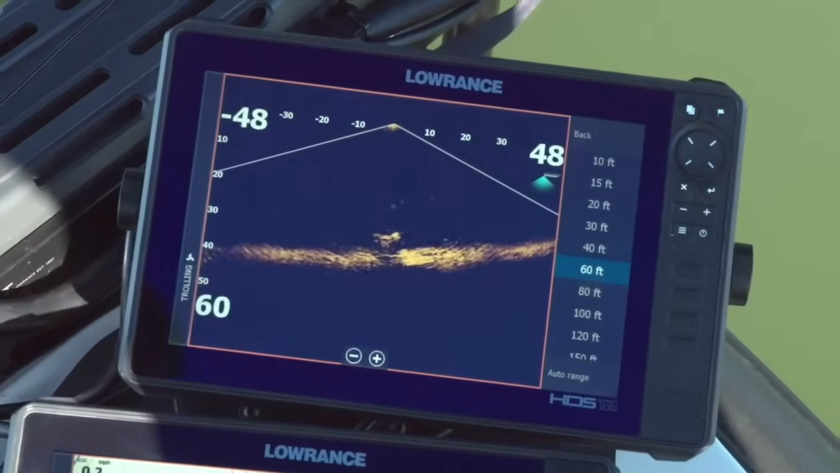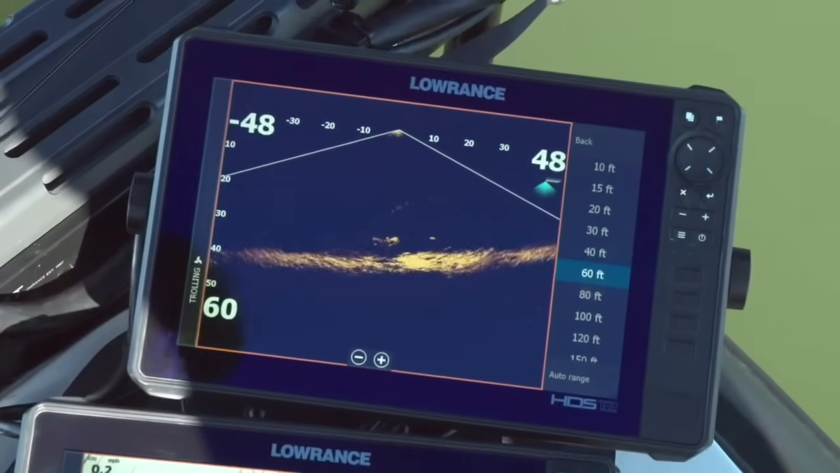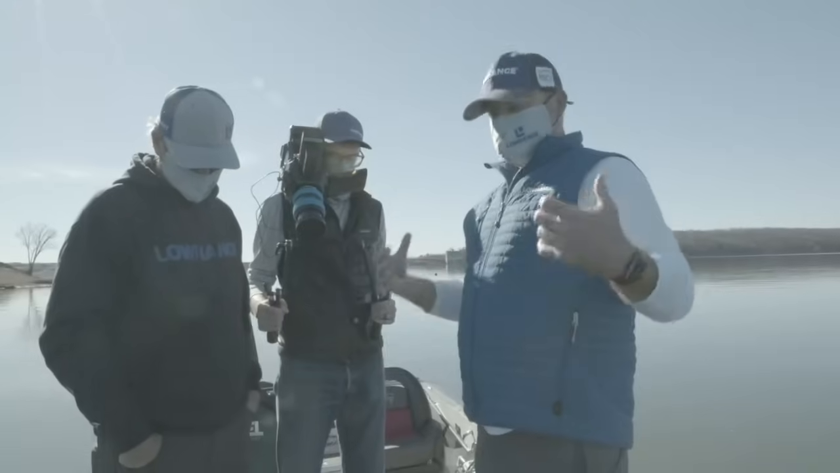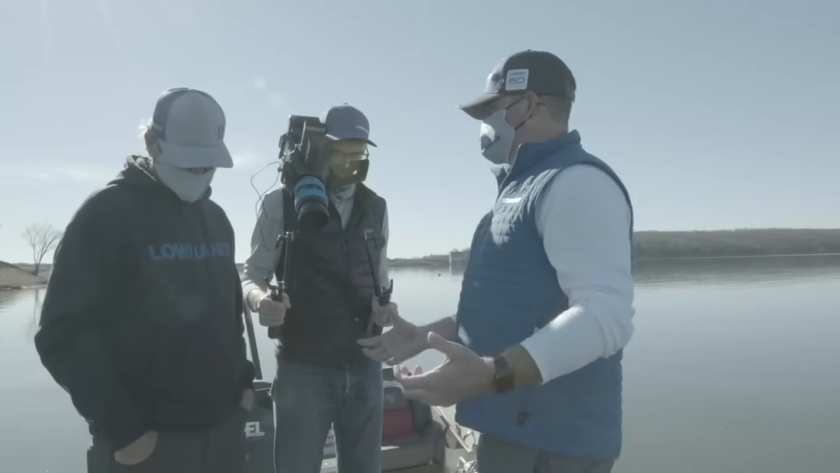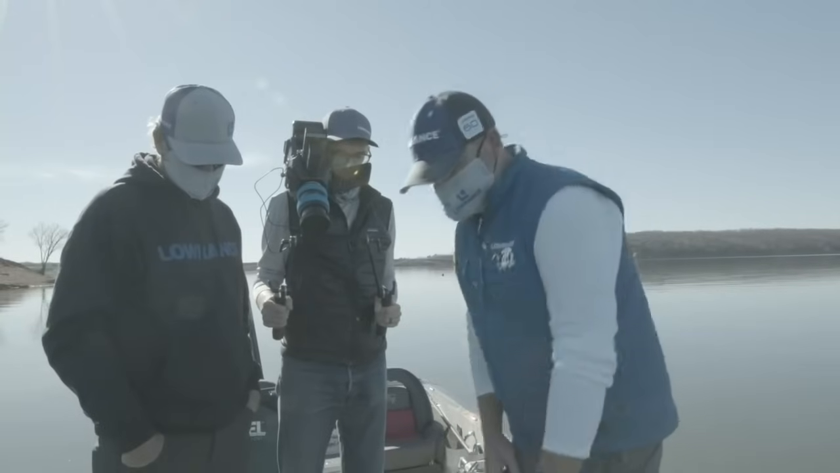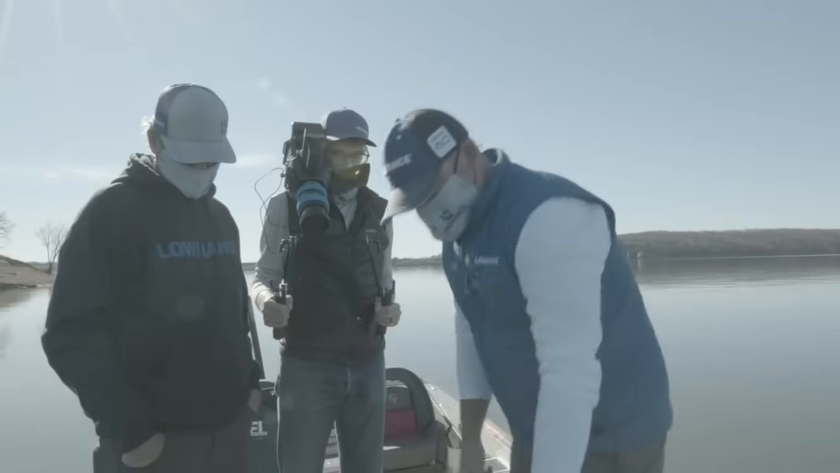Now there are some settings that we could talk about quickly. This isn't really a full-on tutorial about the settings, but if you guys notice, I've been playing with the depth. If you're fishing a pattern or trying to stay in a certain spot, I actually like to pick my depth myself. I don't want the screen constantly adjusting and resizing. We do have an auto depth range option, and it's on by default, that will go find the depth.